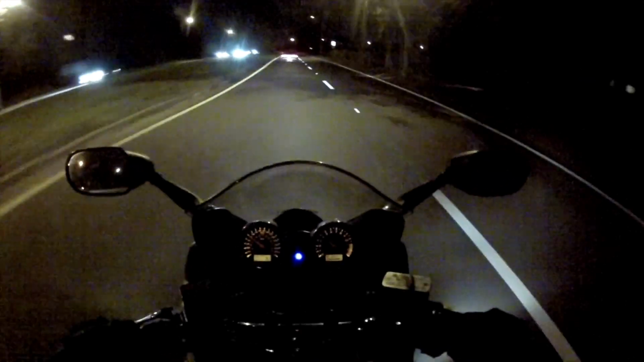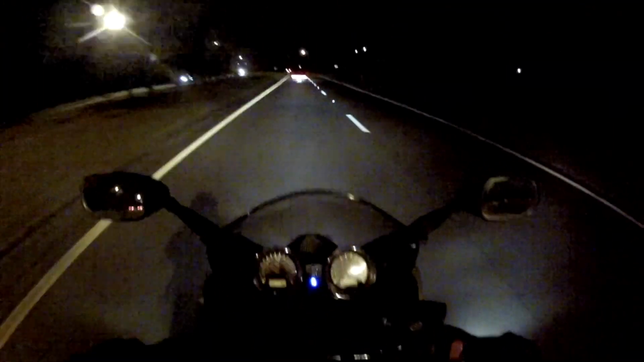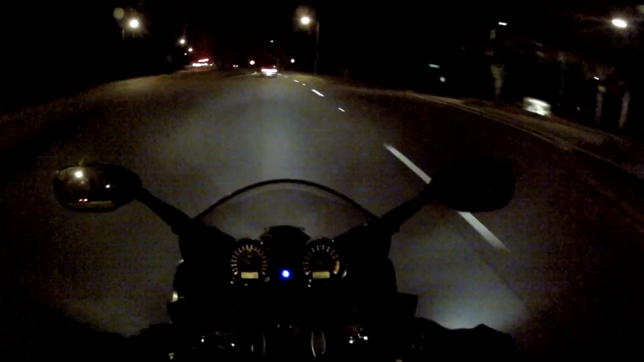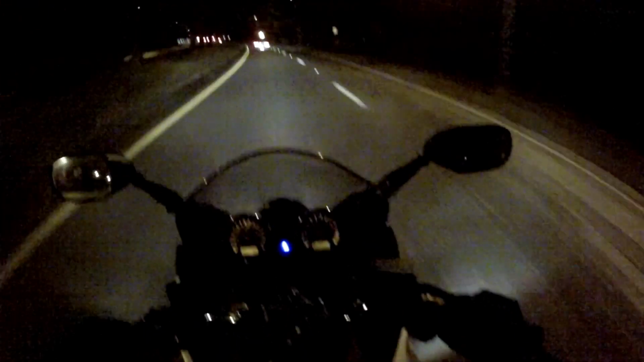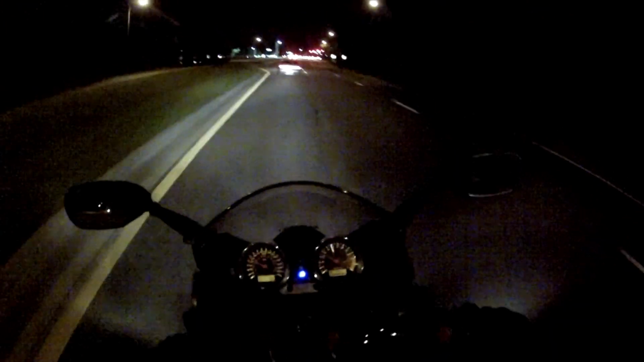During the day, it's just the body of your bike and you as a person that they can see. Same goes for cars. But now, since it's dark out, my light is more visible. And with a bright headlight, I've got mine on bright. I've always got my brights on all the time.